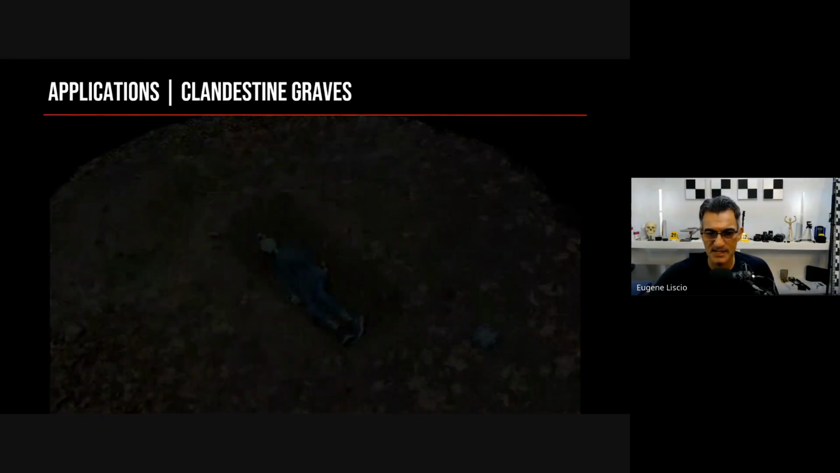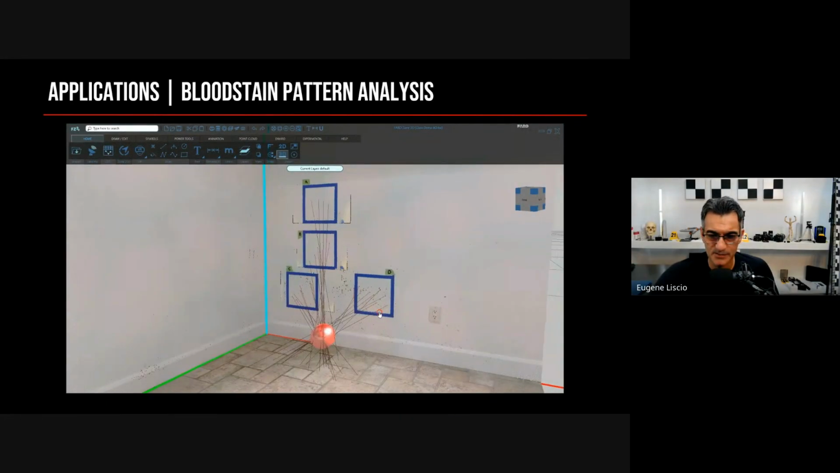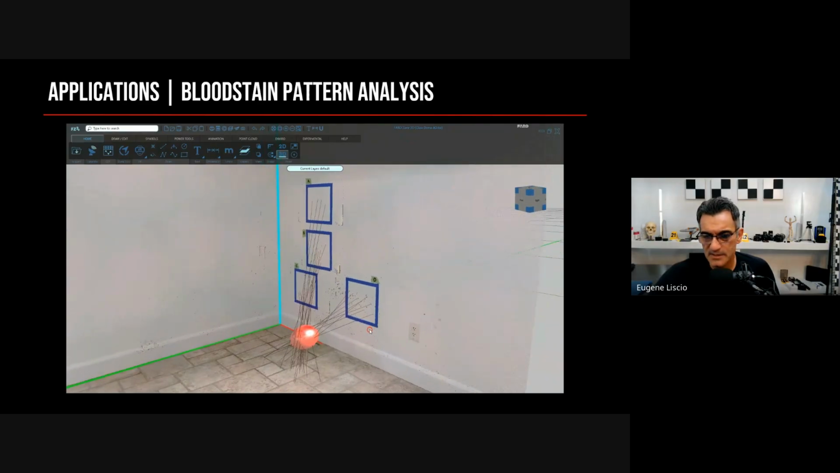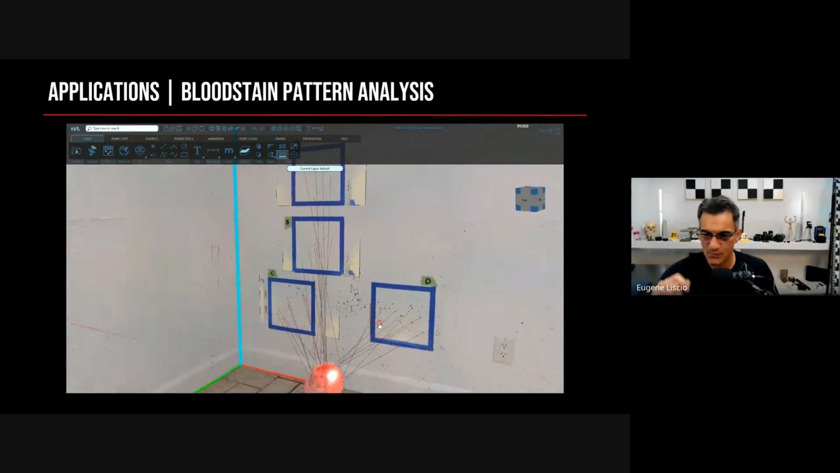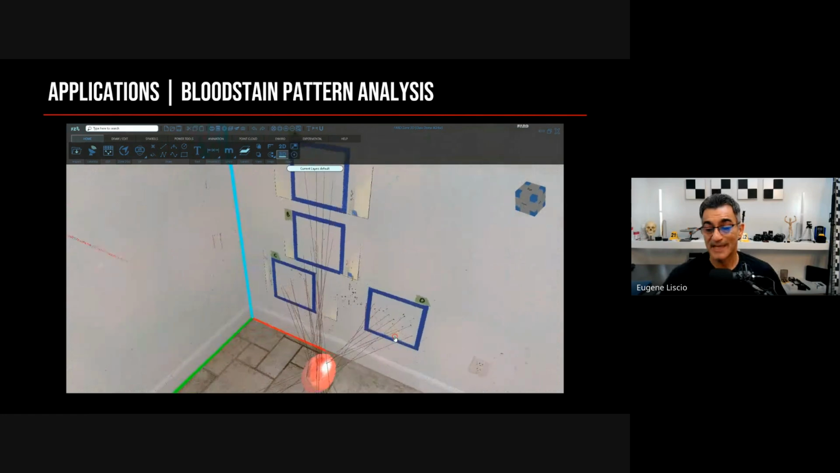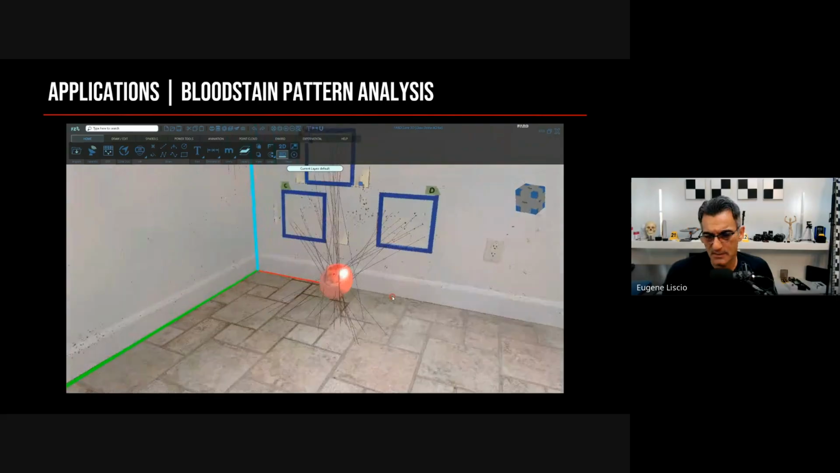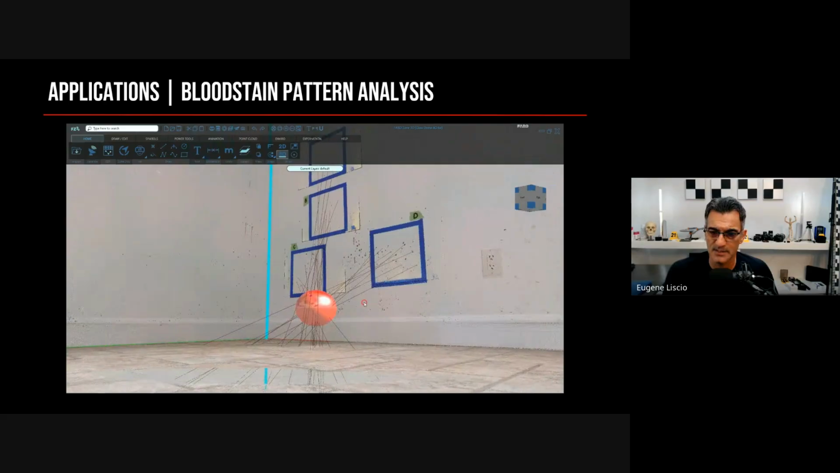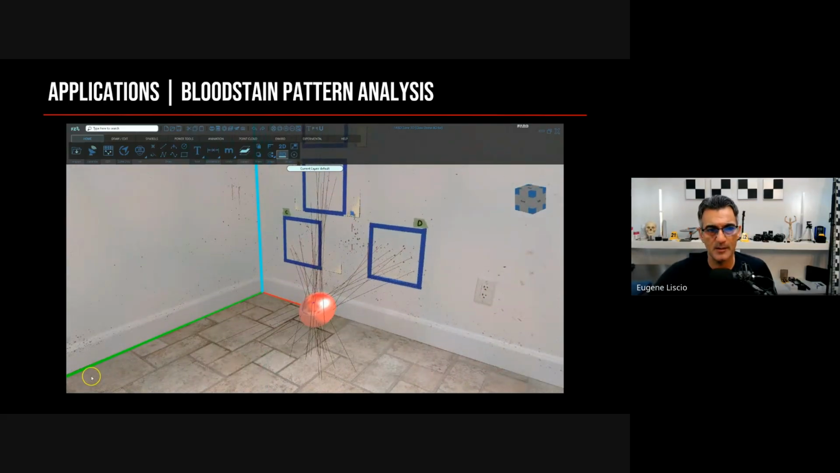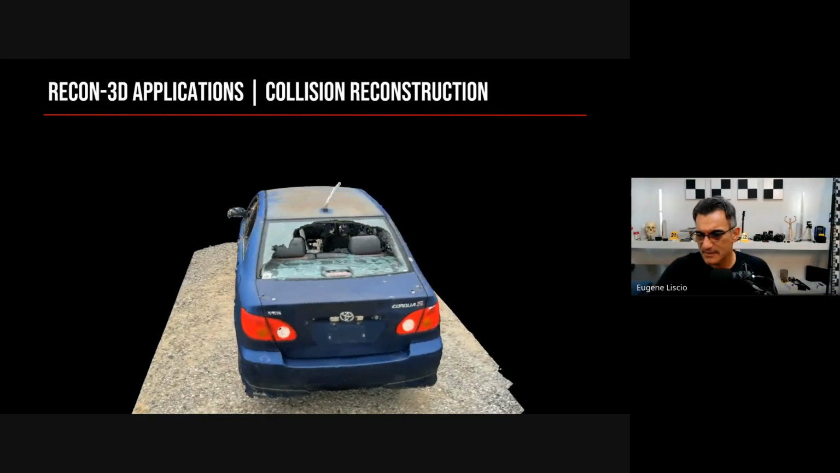So these are a clandestine grave, and I showed a body scan. These are at around 1 millimeter, 2 millimeter resolution. This one is a small bloodstain pattern analysis that I did in the bloodstain room we have here where we do some exercises. This one is about a 1 millimeter resolution scan that took about 60 seconds to document, not to process. Processing takes longer on the cloud, but we've run this through a program called Zone 3D, and we do the analysis there. Of course, collision reconstruction and vehicles.